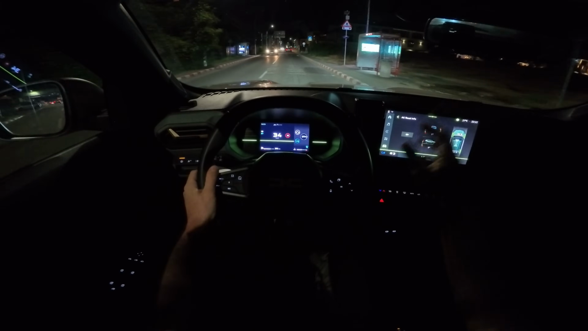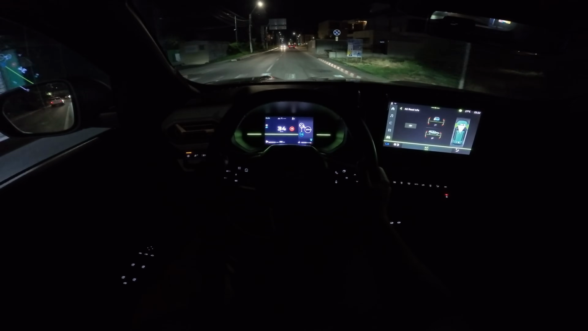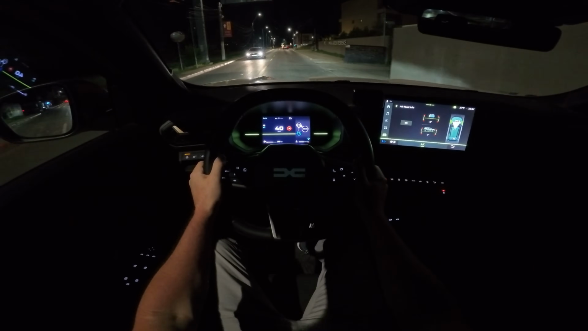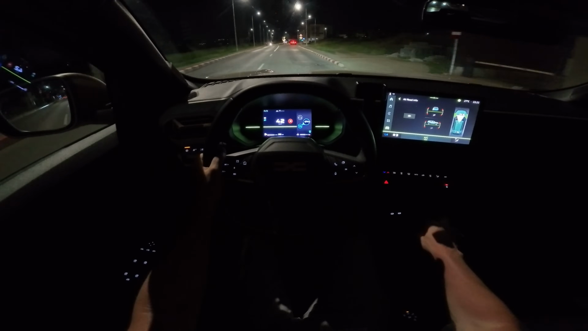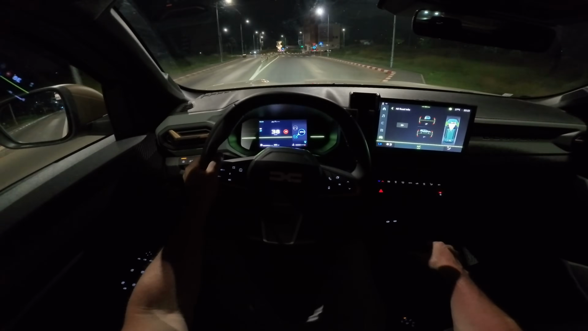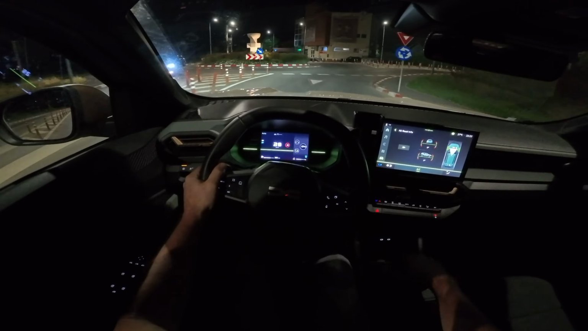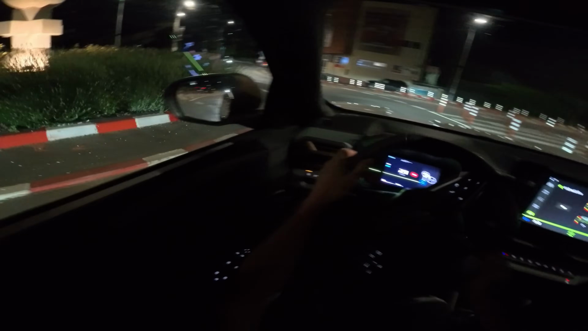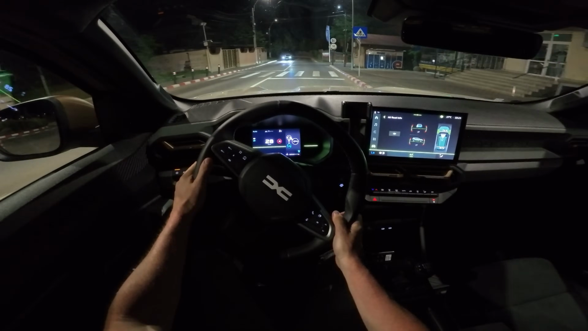Now I will turn off this light because there is a little bit of light outside, so you can see a little bit better how the ambience inside the car is. Another important thing is the car uses a lot of recycled material, so about 20% of the plastics are made from recycled materials.